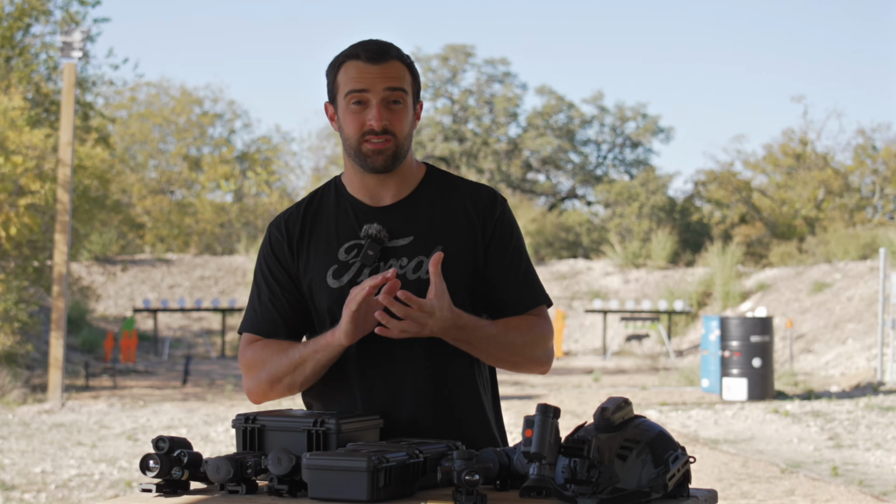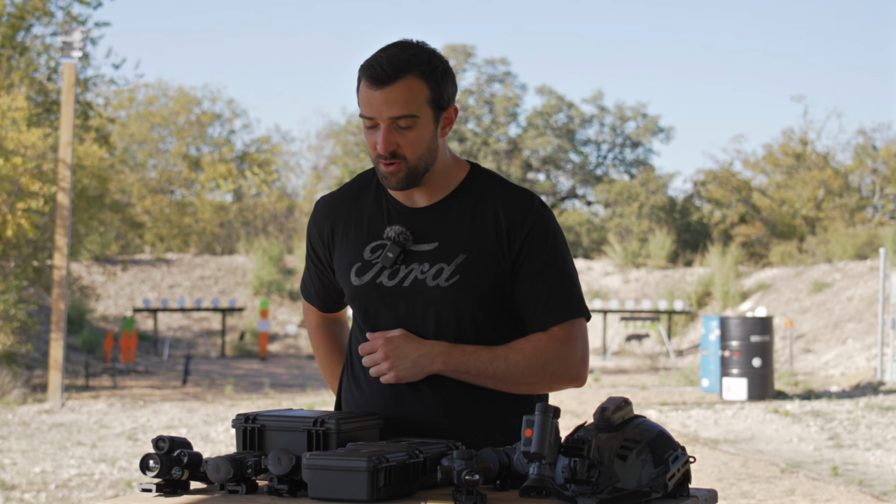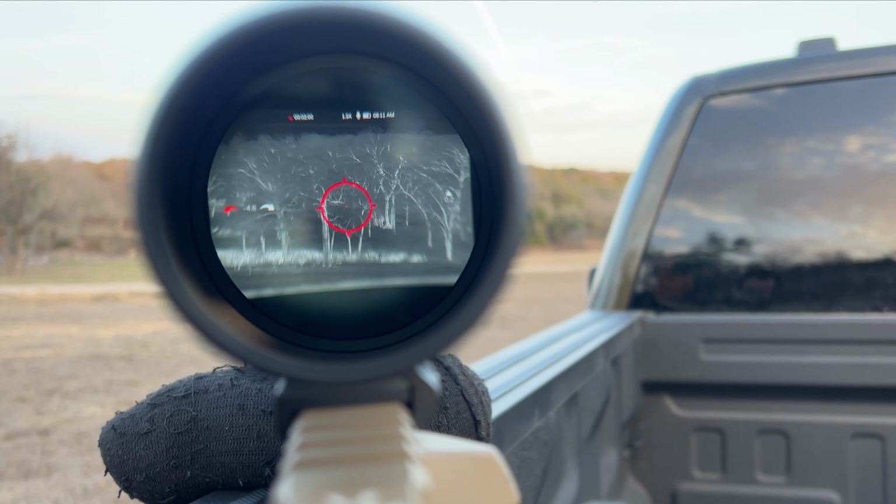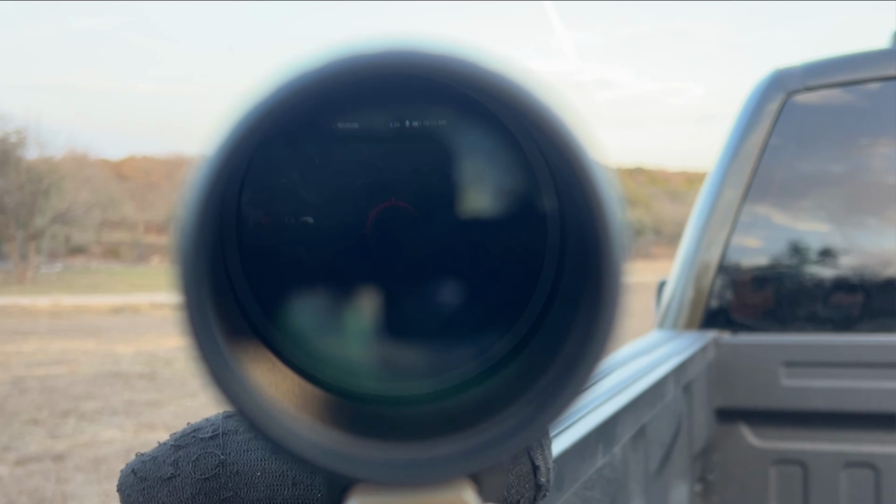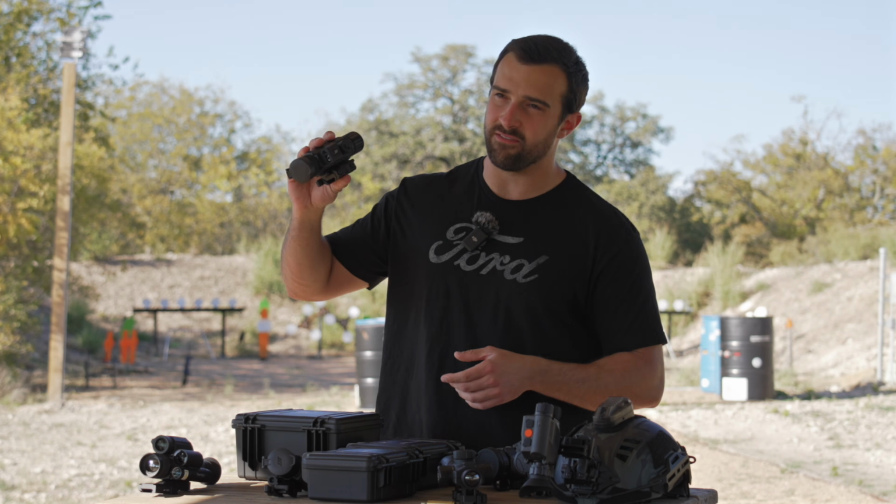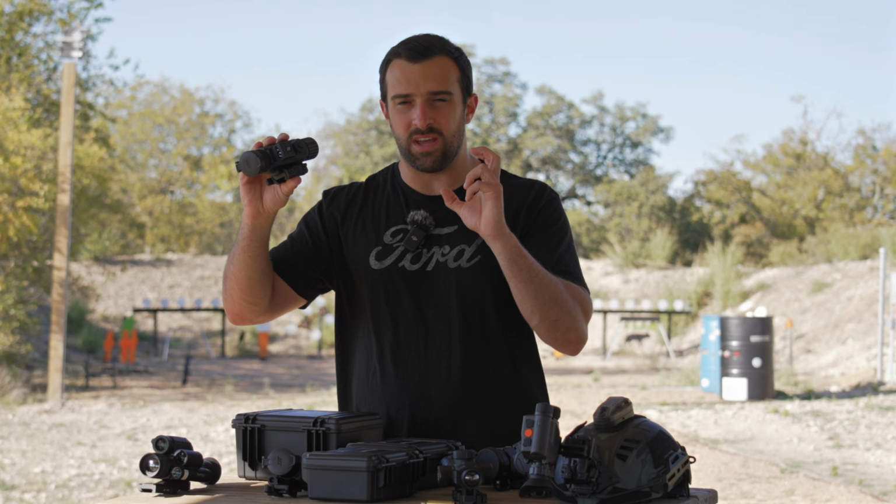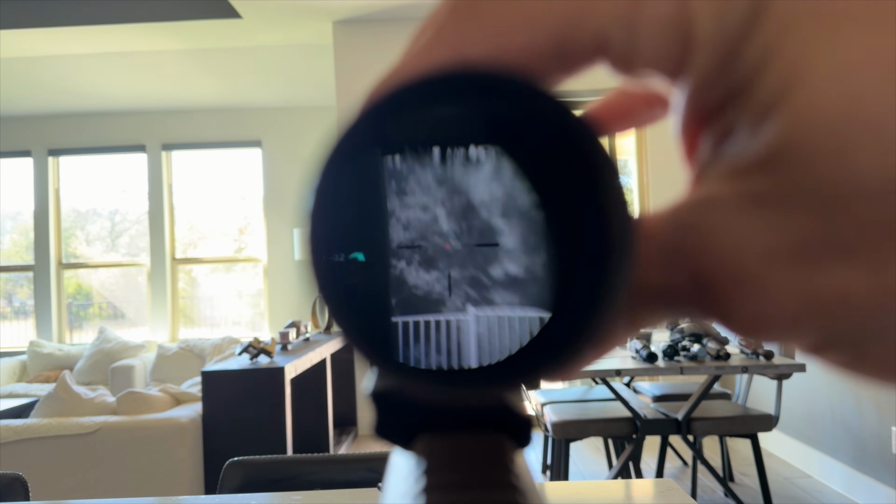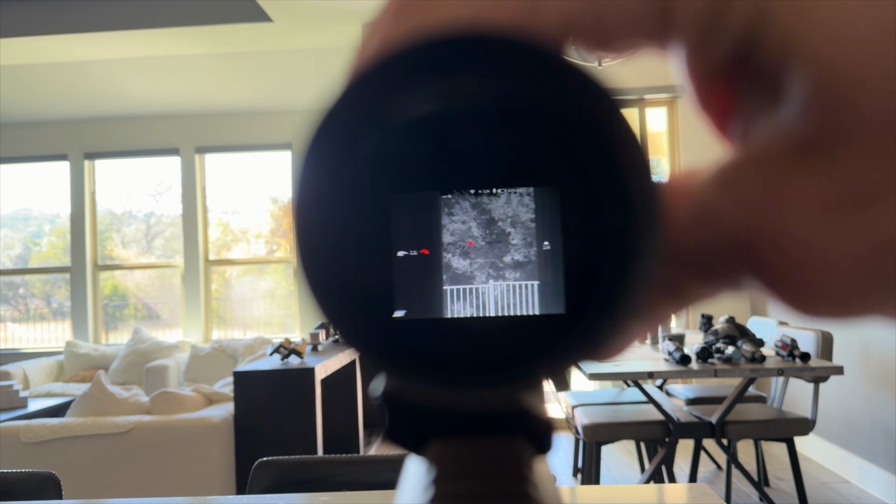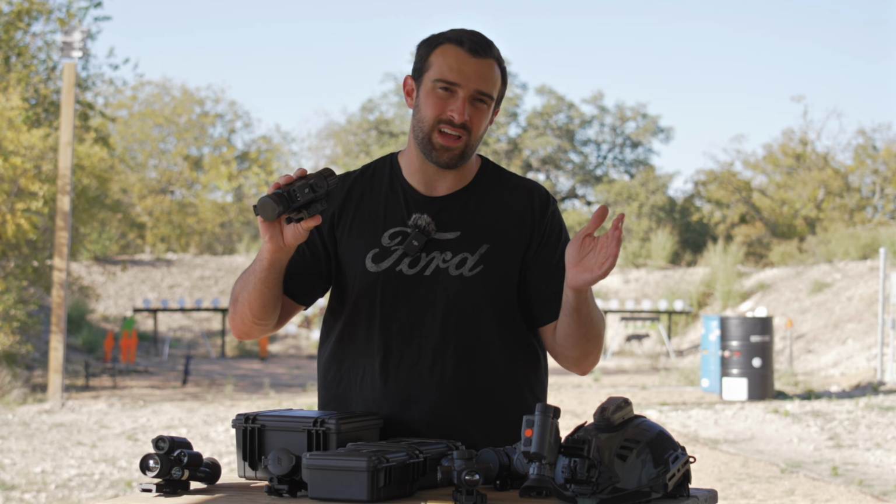Now, going back to what I was saying, if you have a Hydra already, or if you're planning on getting one, something I wish I knew earlier, and I was so wrong, they can be used on more than just LPVOs. And I don't know how it took me this long to find this out, but from my experience, whenever I mounted this in front of an optic, let's say an LPVO, and I zoomed anything more than 1.5, maybe 2 times zoom on my LPVO, the image just started getting really blurry and distorted. So I thought, oh, this is just meant to be used with a prism or 1 time zoom on an LPVO.